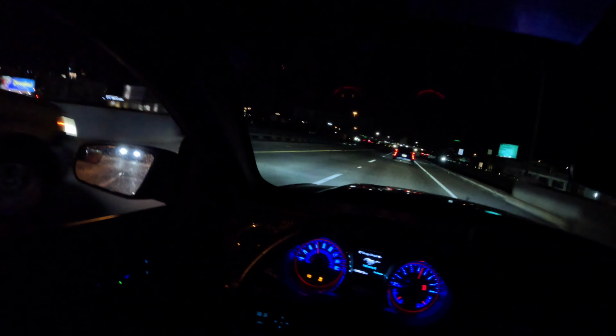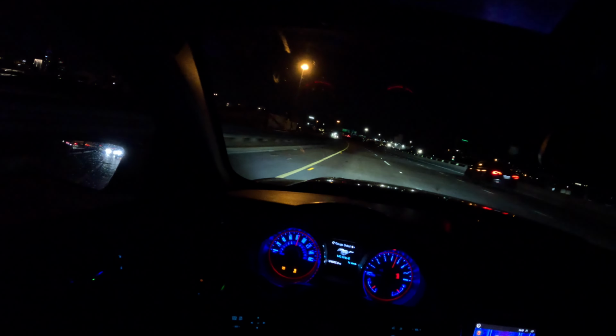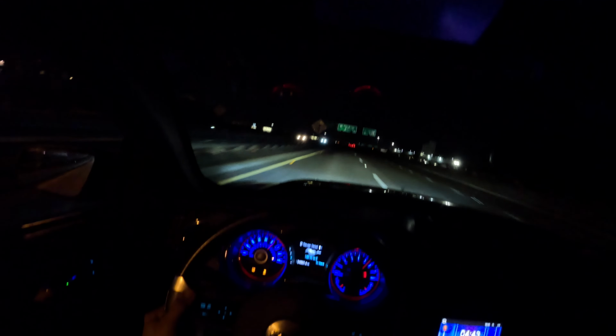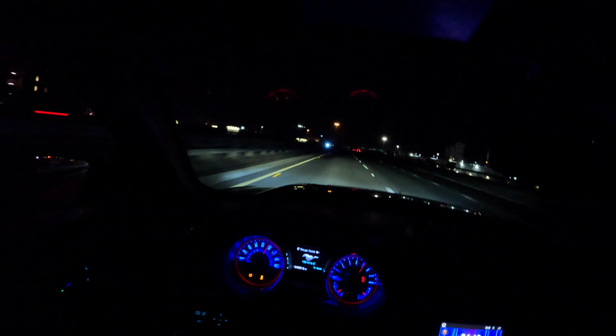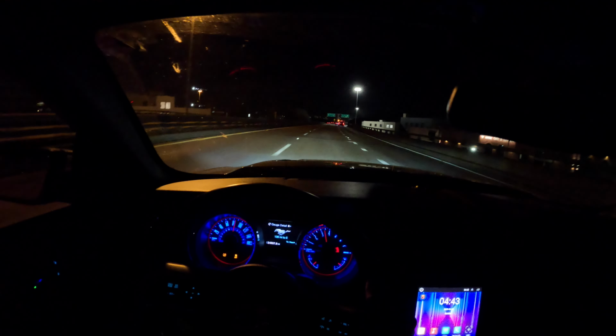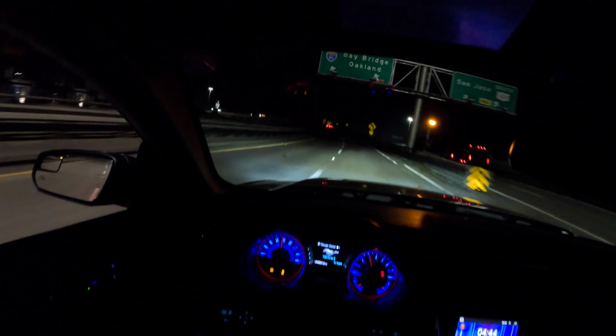What are you doing? Miles per hour. We're taking this at 80. Fuck it.